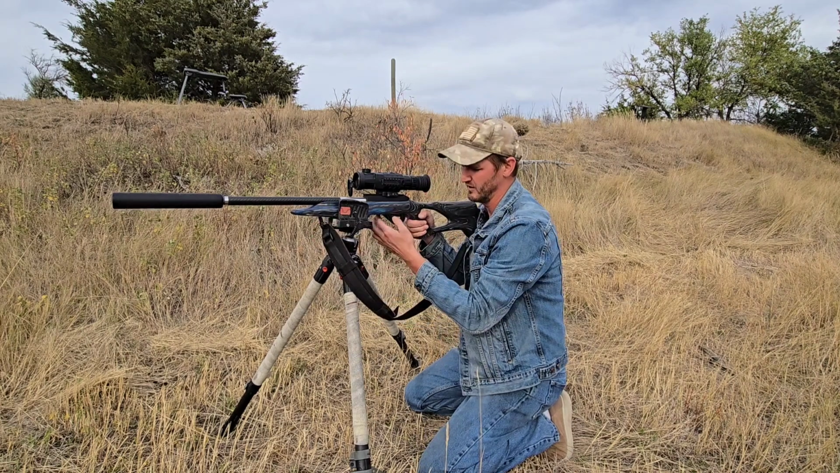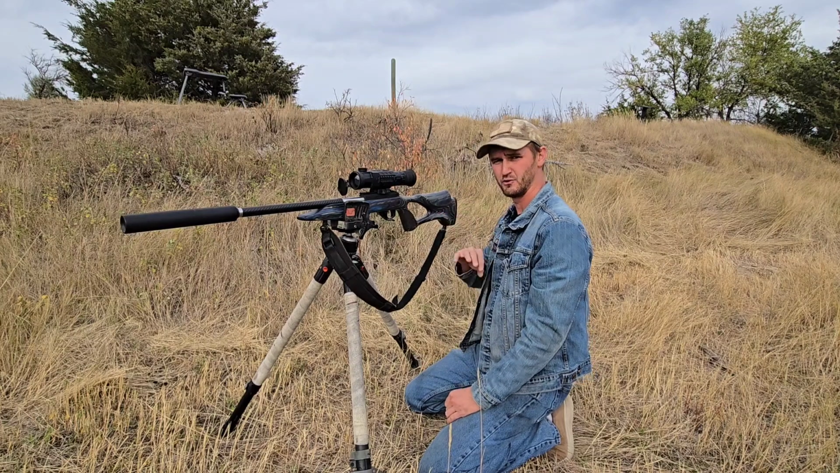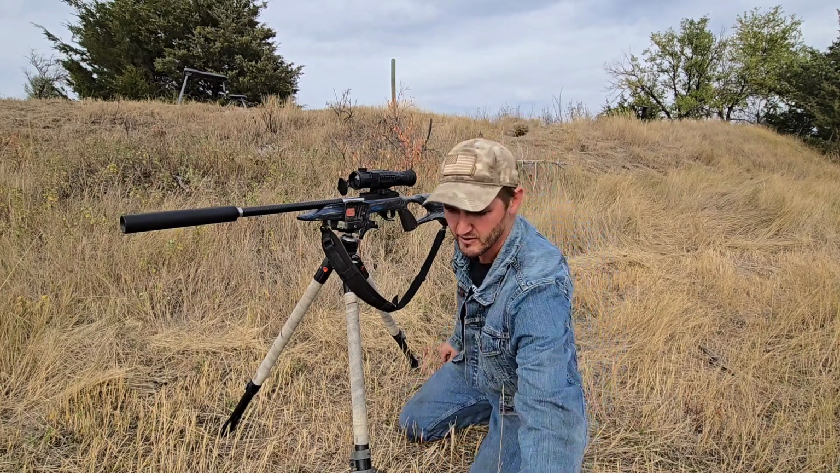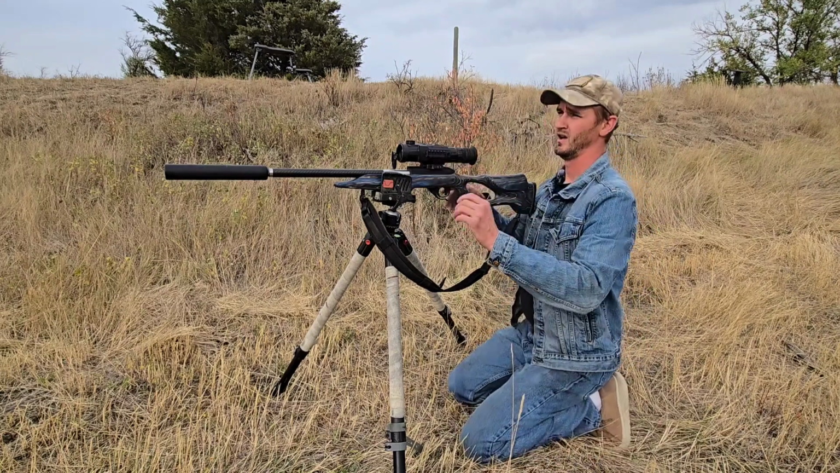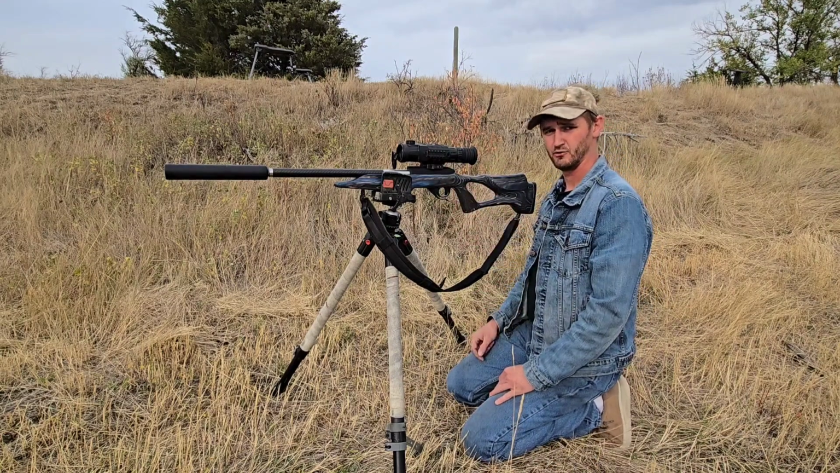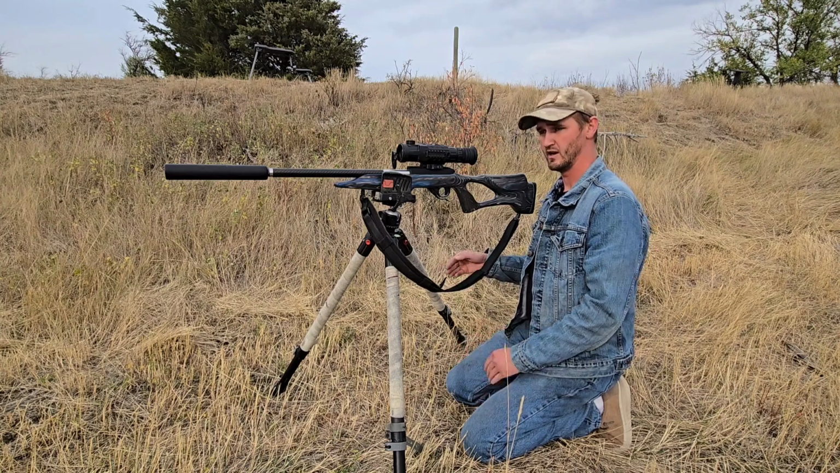All right, we're hitting to the left. I can see the splatter on the target. So we may have to adjust that just a little bit, but we'll go take a look at it really quick. All right, we're back at 100 yards with the 1022. I don't know how much up and down I have to adjust it, but I do know how much left and right I need to. I need to move it to the right about 3 inches.